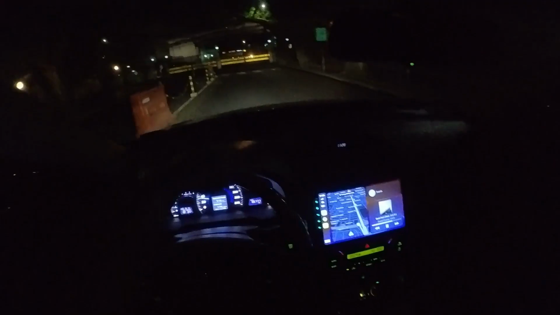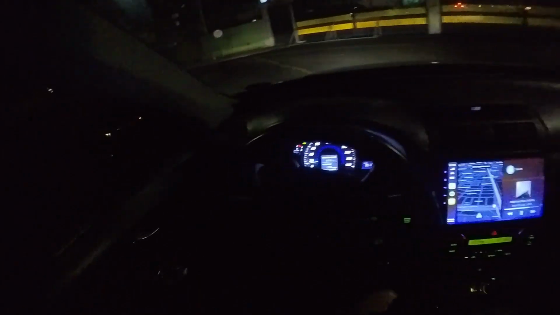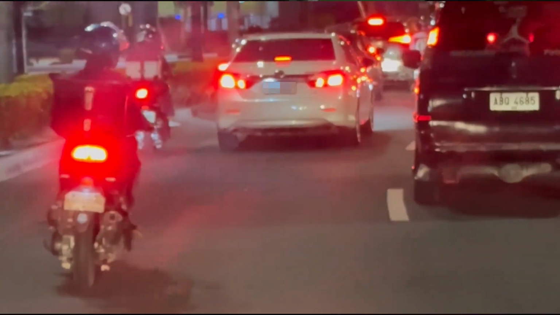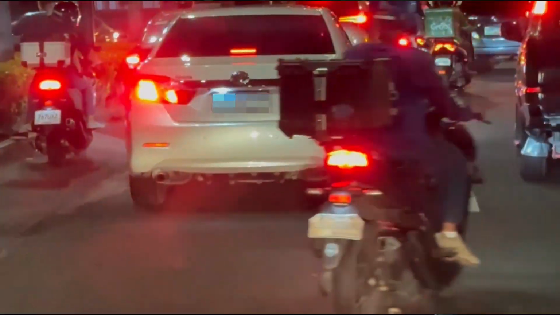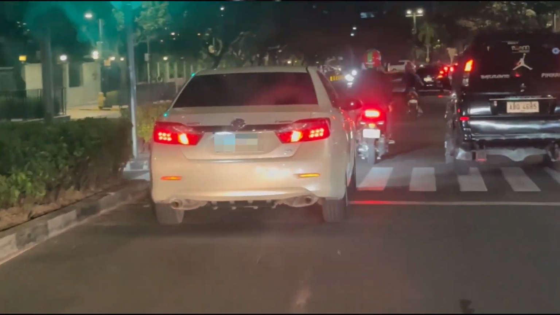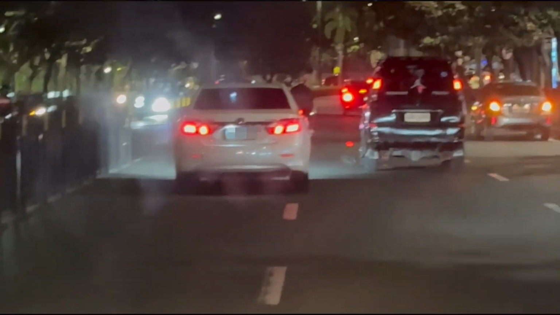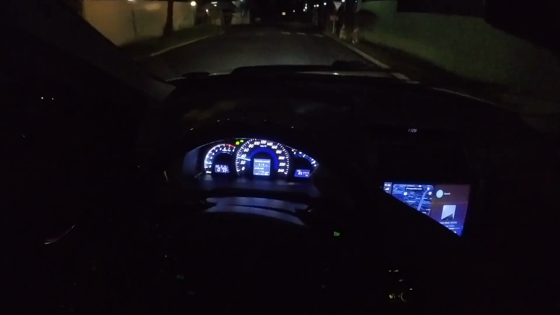Wala tayo nun, diba? But proven, tested engine, just take care of it, diba? I mean, 85,000 kilometers is relatively very, very new for this car. You know, after 11 years, dapat mas marami pa yung mileage nito. But hindi. Actually, it's in very good shape.